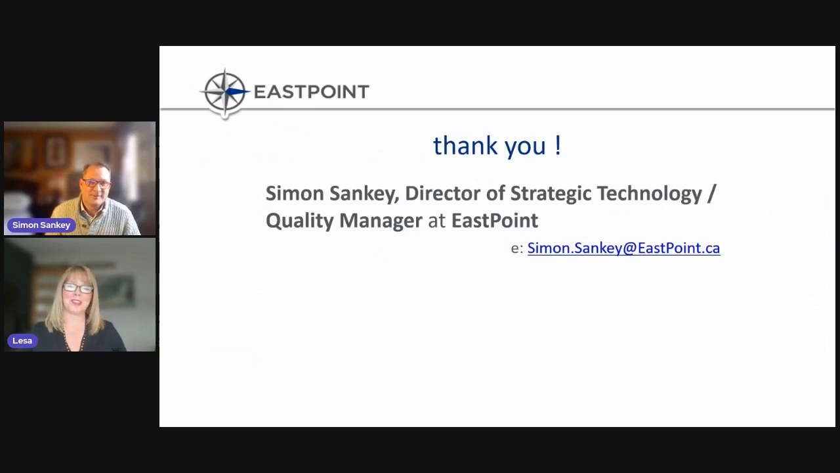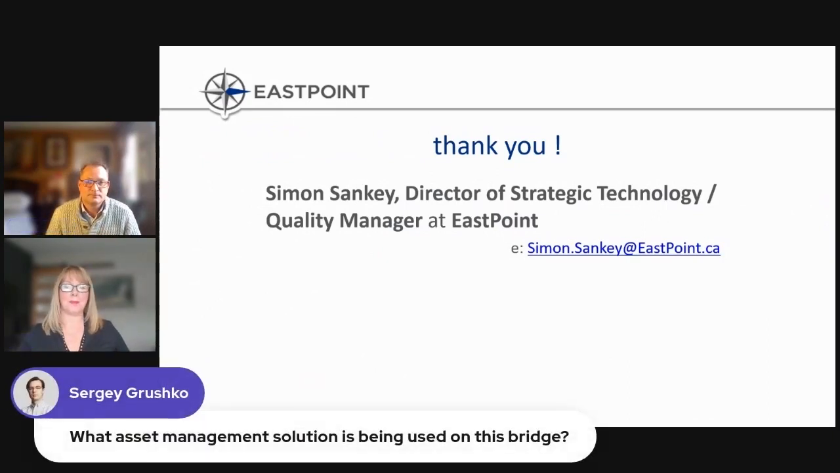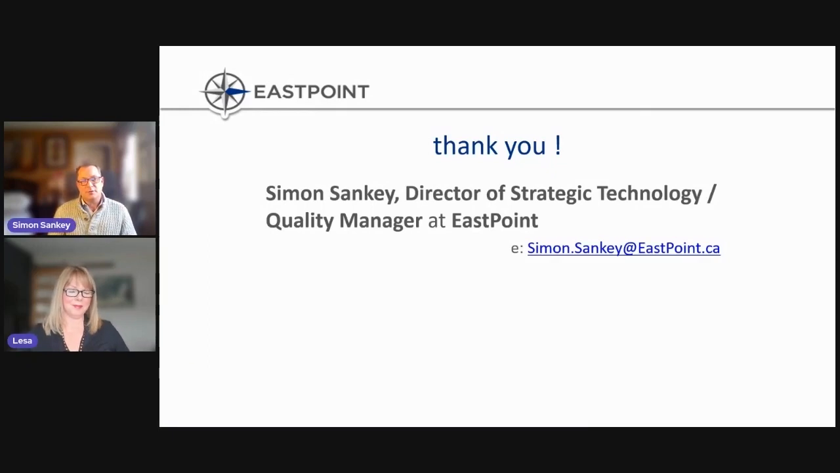So first question is, what asset management solution is being used by the bridge? Good question. So Esri Canada are providing an asset management solution for the Halifax Harbour Bridge Commission. And I believe that it's part of their CityWorks software, which is often used for linear assets. I know Halifax Water, the utility here in Halifax, uses that as well.